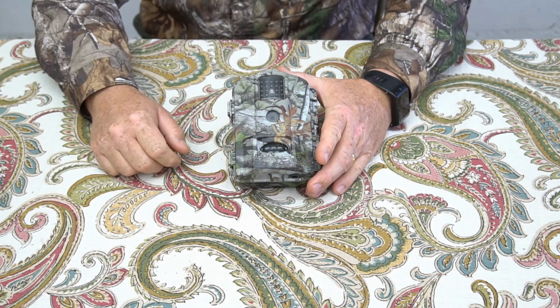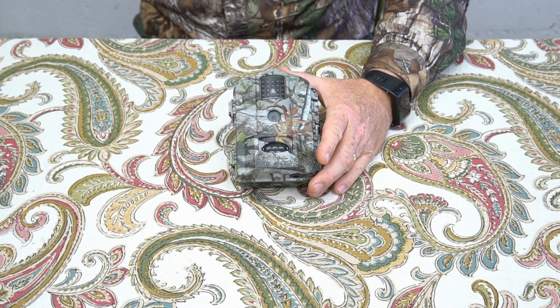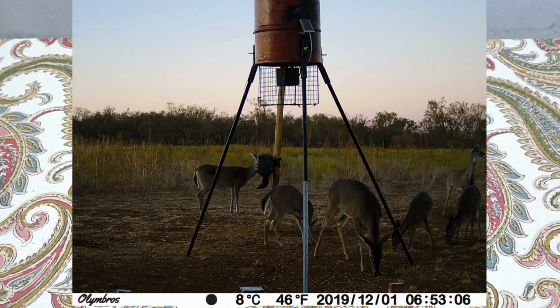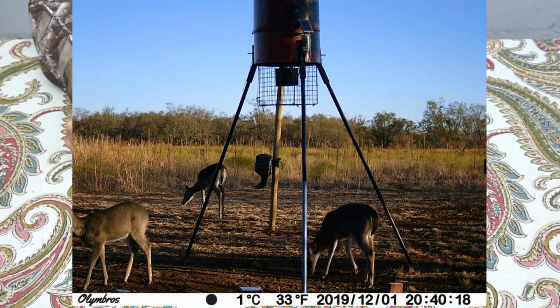Okay, all right, so now let's throw some pictures up there of what the camera's doing. So let me choose a picture here. This is a late afternoon picture, just before dark, and there's a bunch of deer underneath the feeder there, and it's a very good picture for that low light. I'm very impressed with the quality of the image here. Now let me shoot another one. This is a morning time picture, and as you can see, just the color balance, the detail, it's really good.